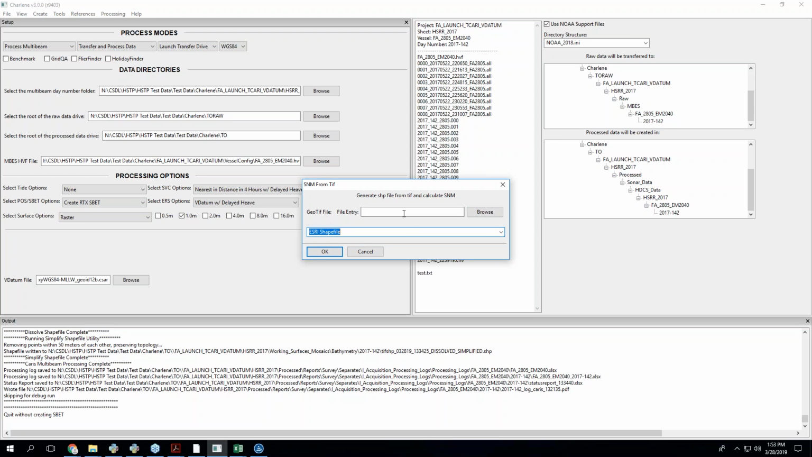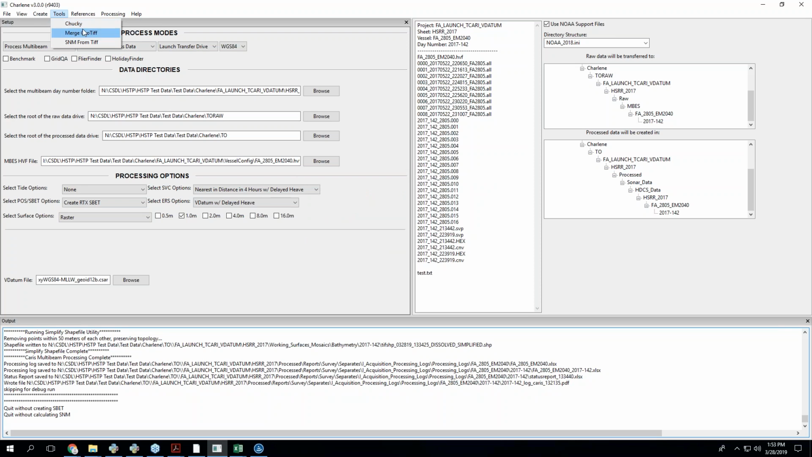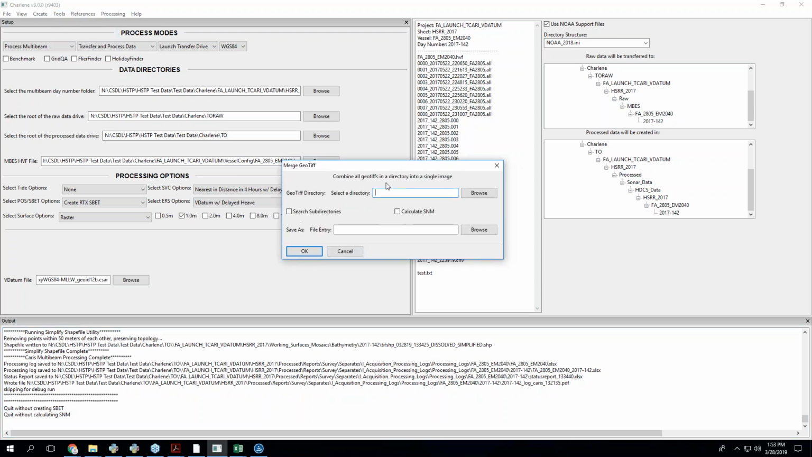and then creates a shapefile from the TIFF to then, in GDAL, calculate squares. Not too exciting. If you run Charlene for 10 days and you have 10 TIFFs and you want to merge it to be a single TIFF, you can do that in here, just like how in Keras you can merge Caesars. I had a couple people ask me for this. You just check this and it'll give you squares too.